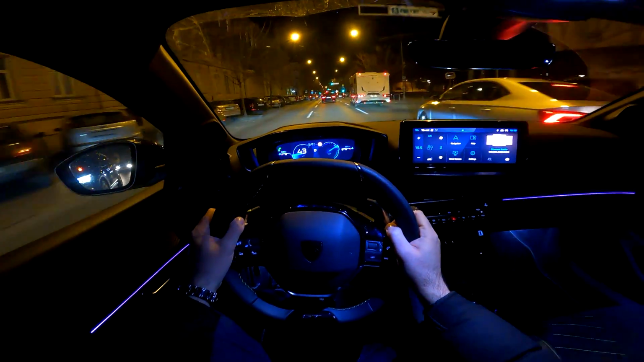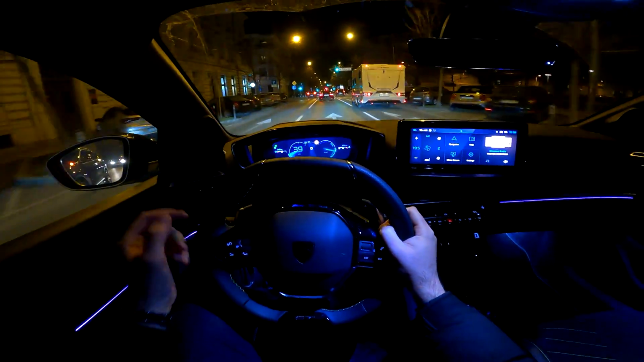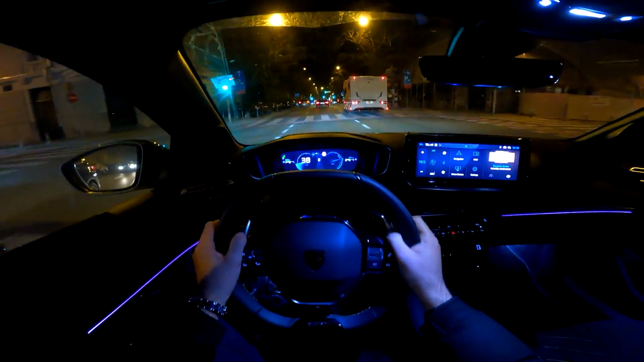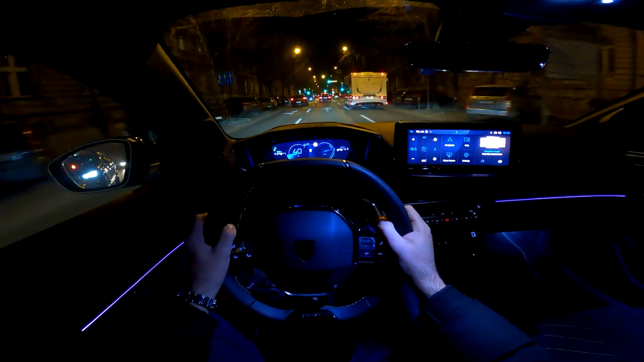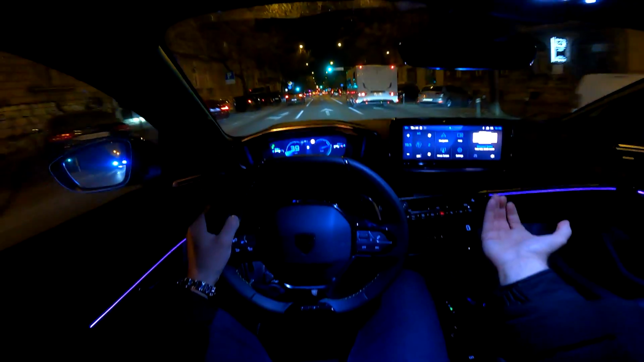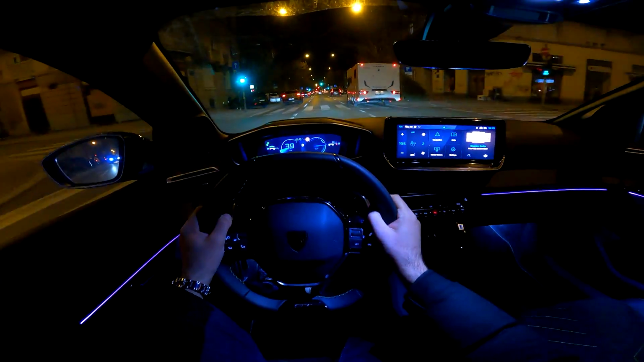So when you release the throttle, then you have charge, so recuperation of energy. So for example this, I mean, just how smooth is this? Very, very nice.